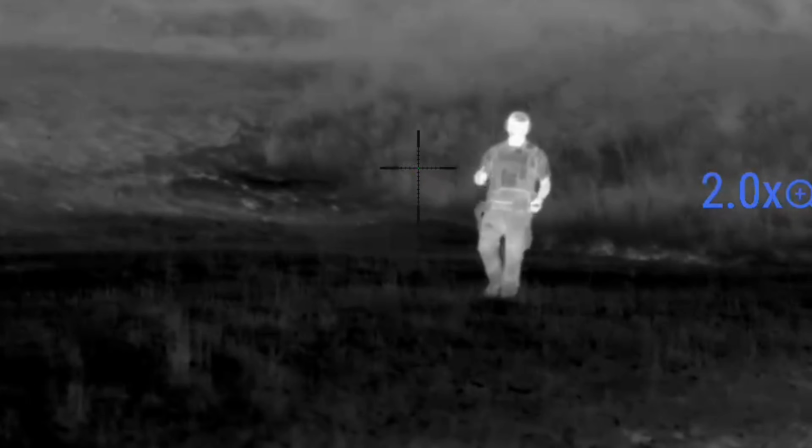Once again, $6,000 is a lot of money, but if you want what's best on the market right now, this one is hard to beat. And I think overall, this is the best value on the market.